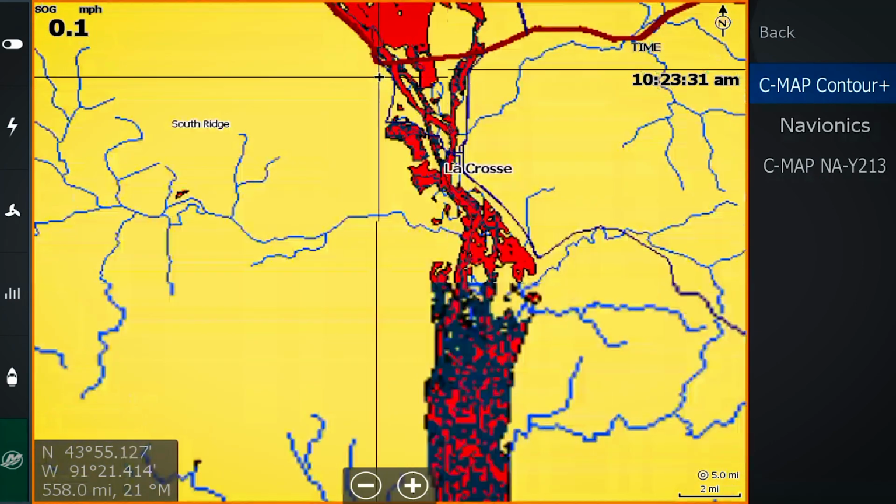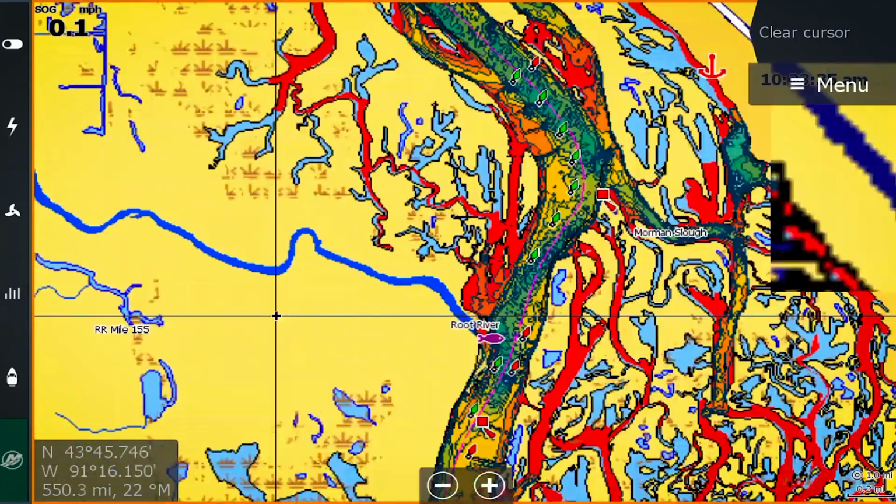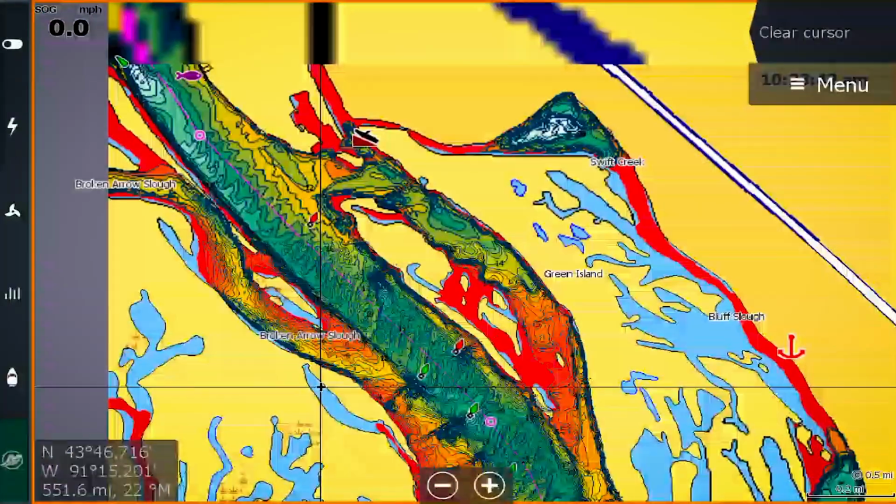That's gonna be it right there. All right. It's such an awesome place.